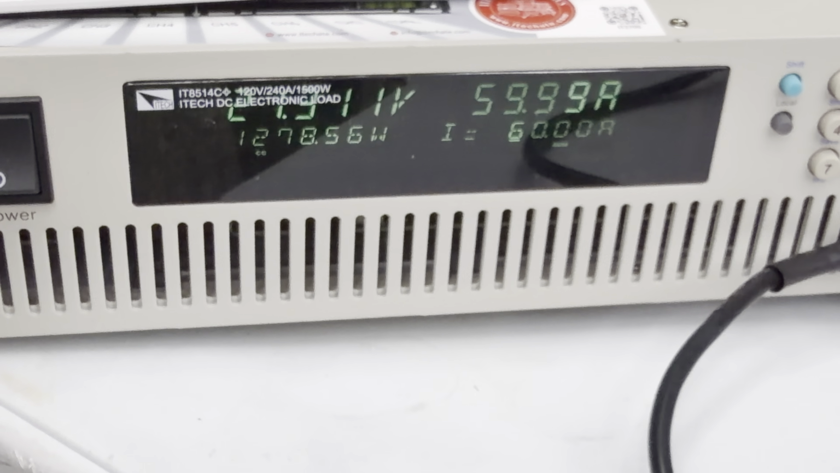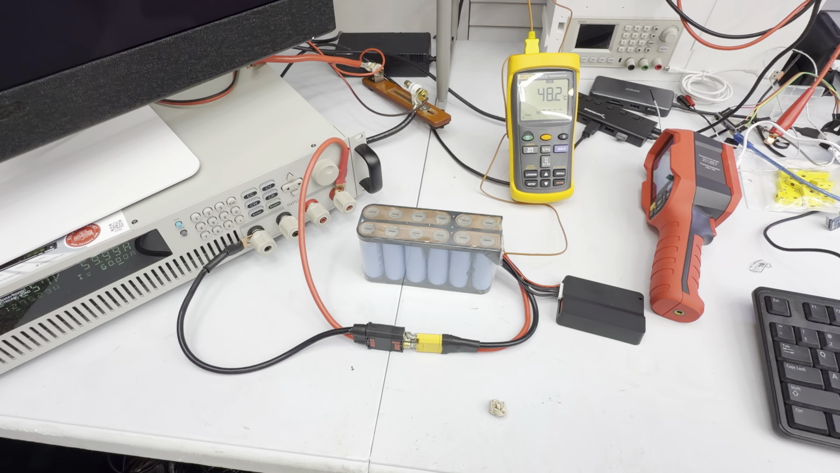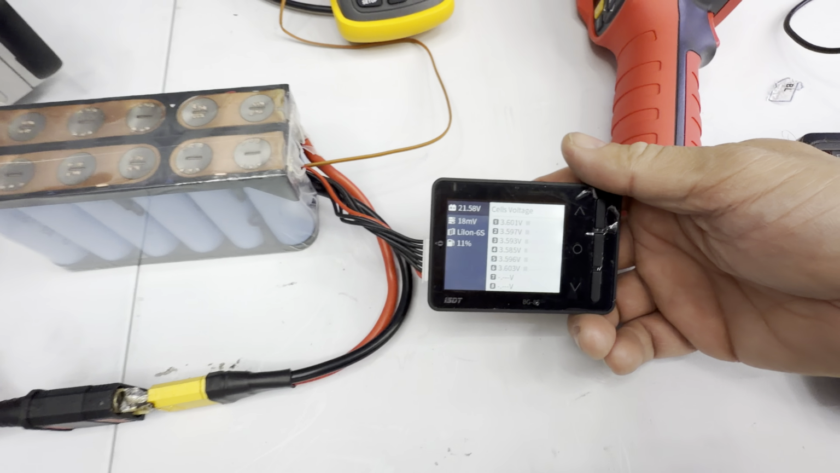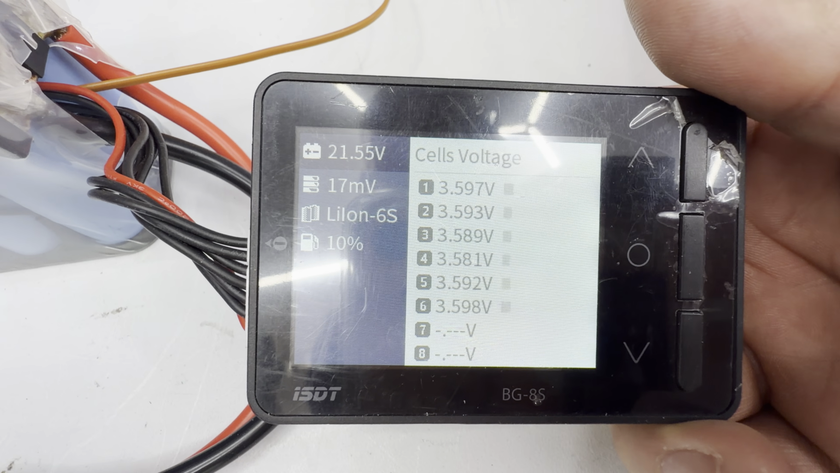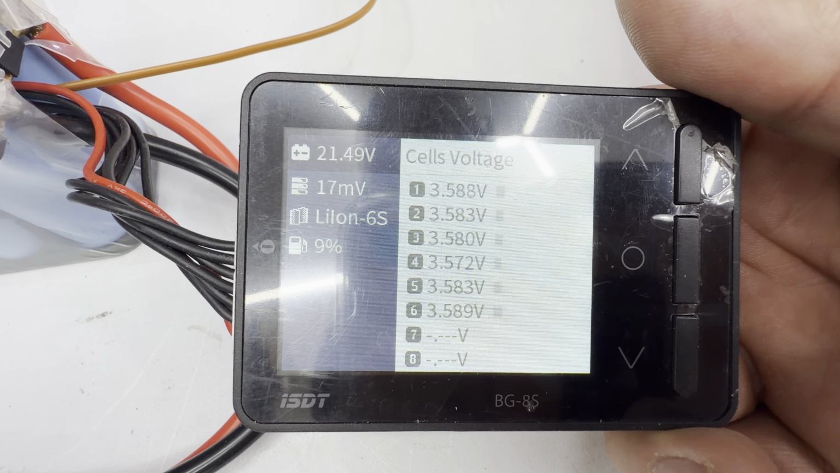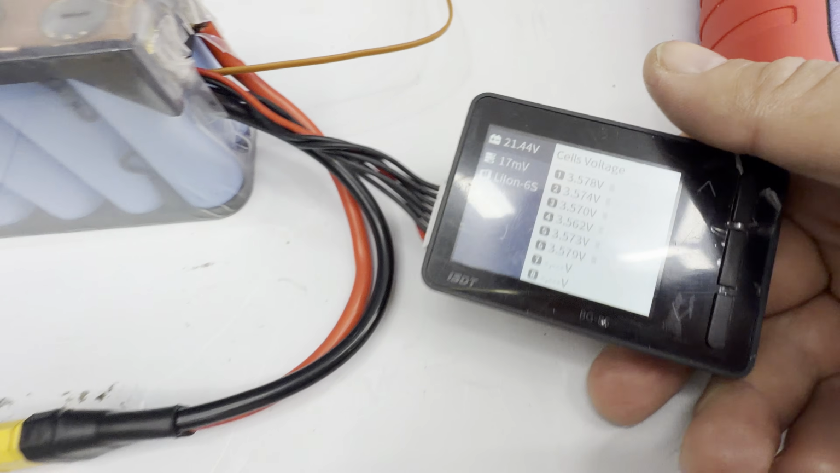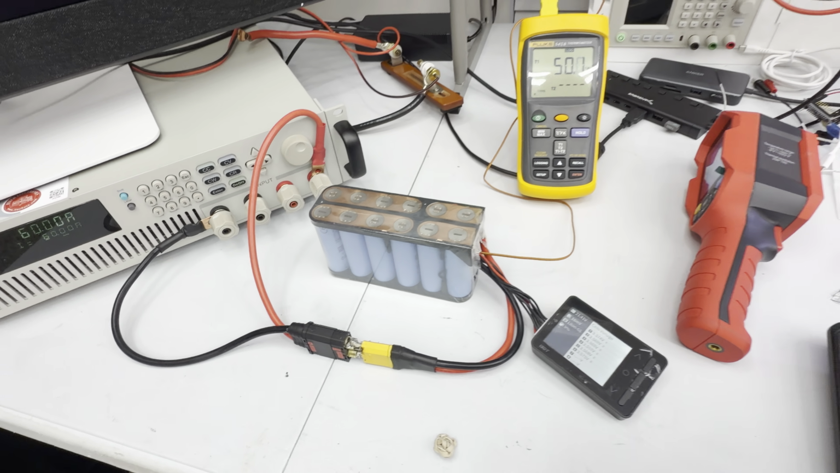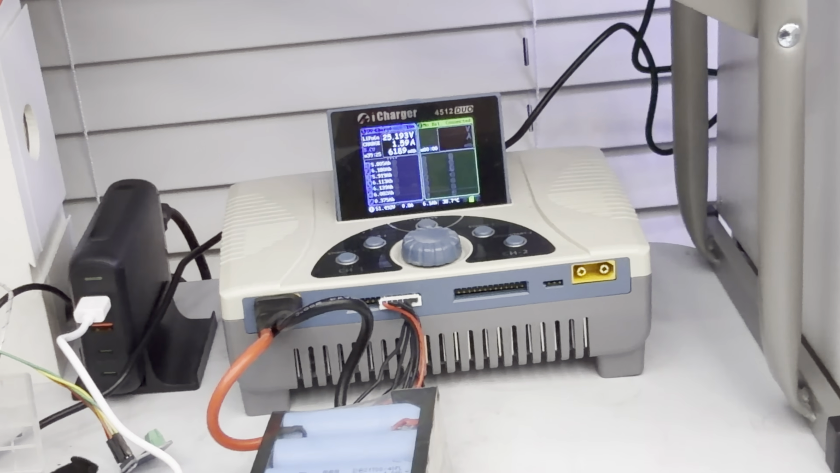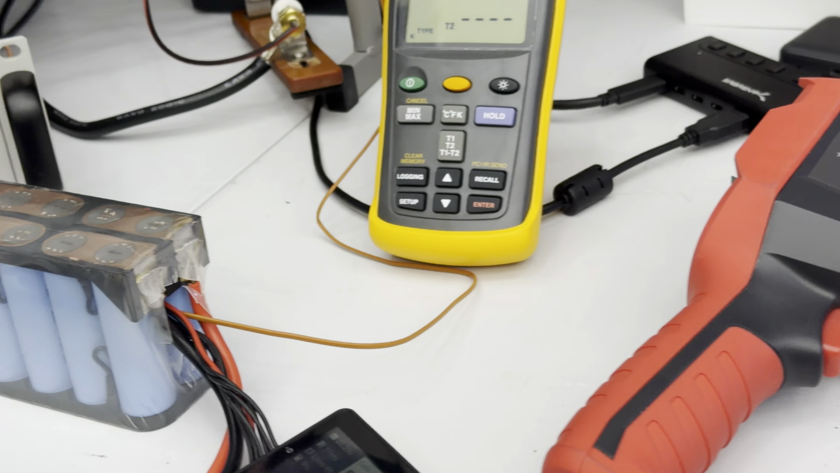Look at the numbers. The pack is made to even pull more than that, way more than that. That's to run. Let's see the numbers here. Every individual cell doing perfectly. This is how I test the packs. I'm finishing this one too. Charging is almost done, and I'm gonna perform the same test before sending that to the client.